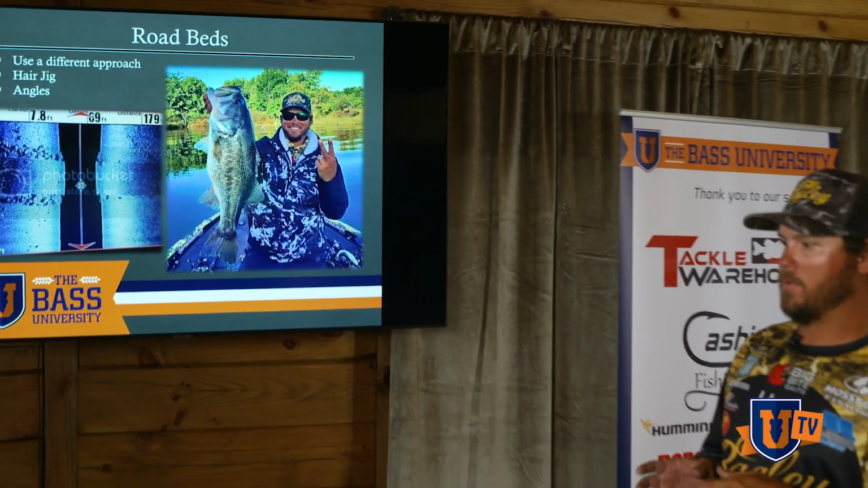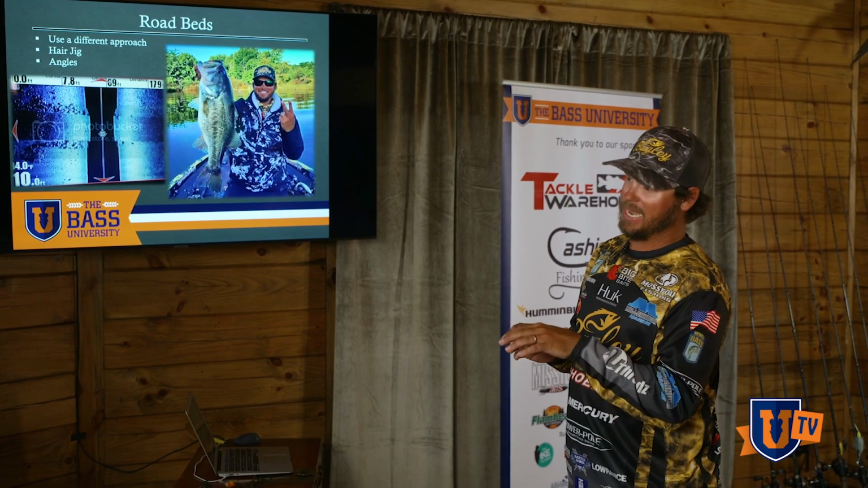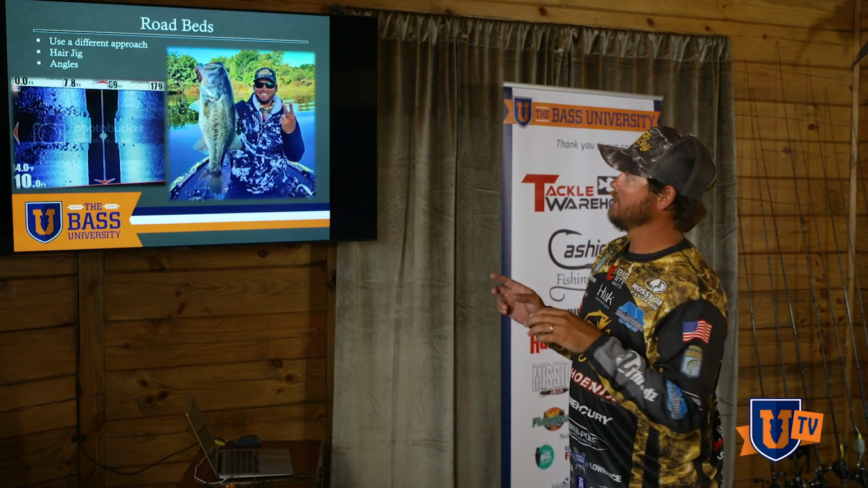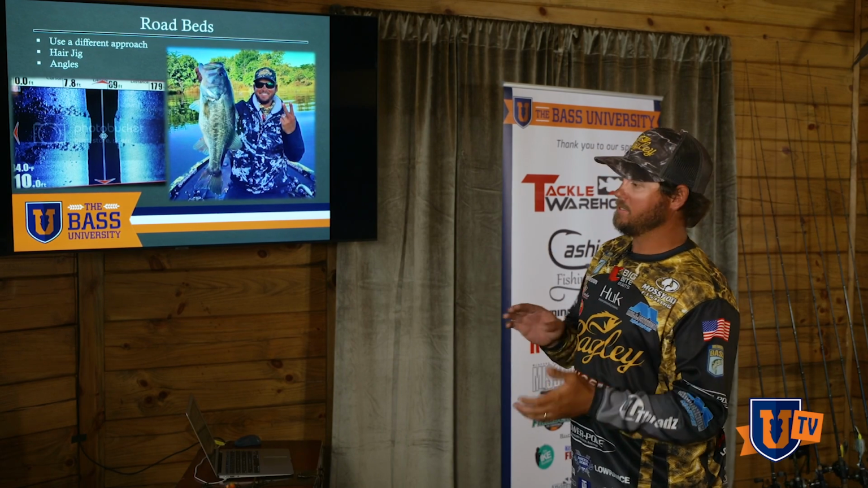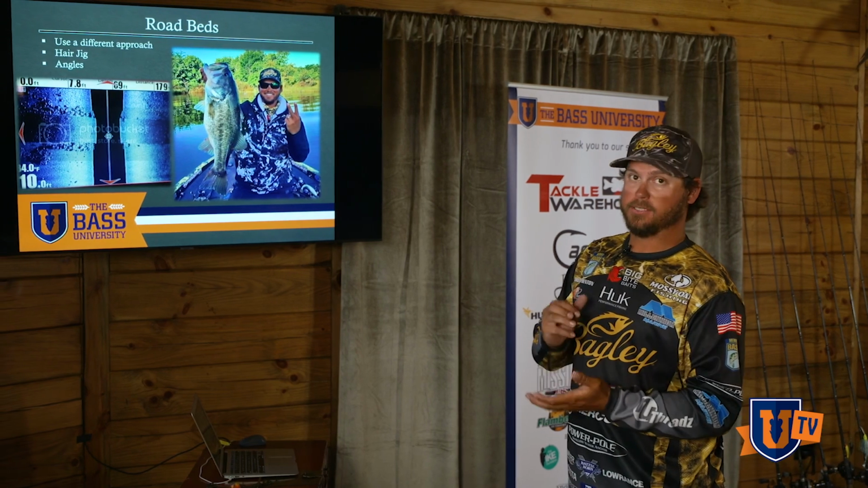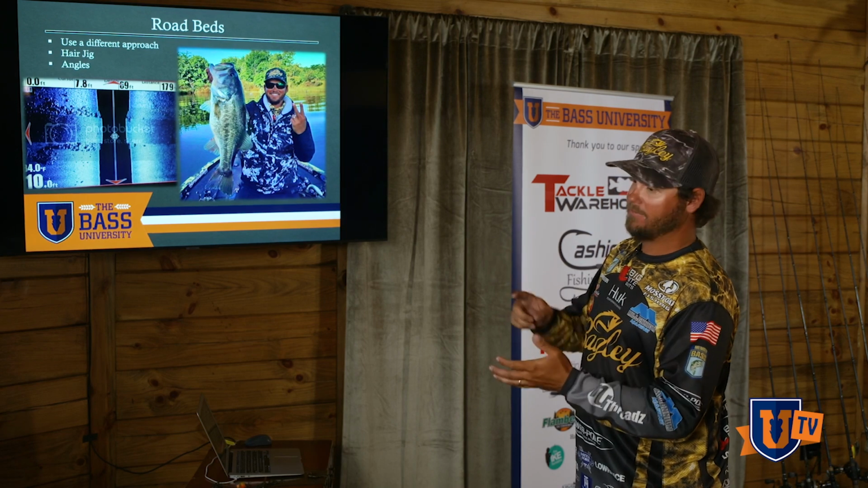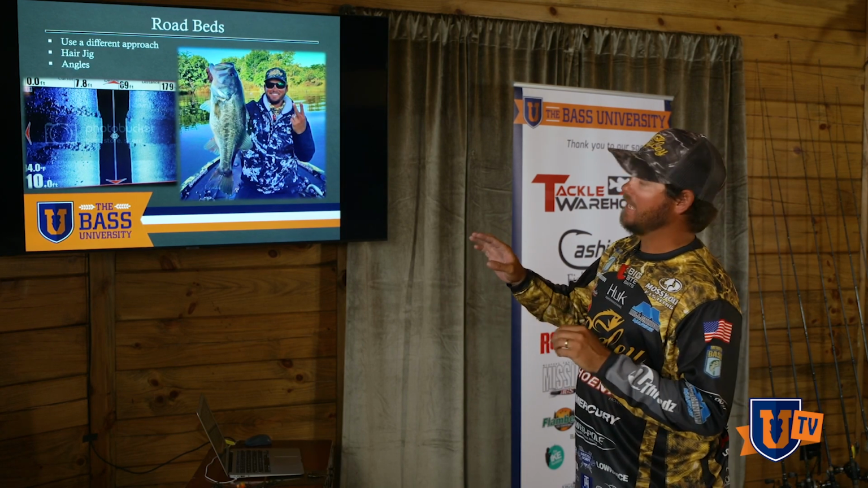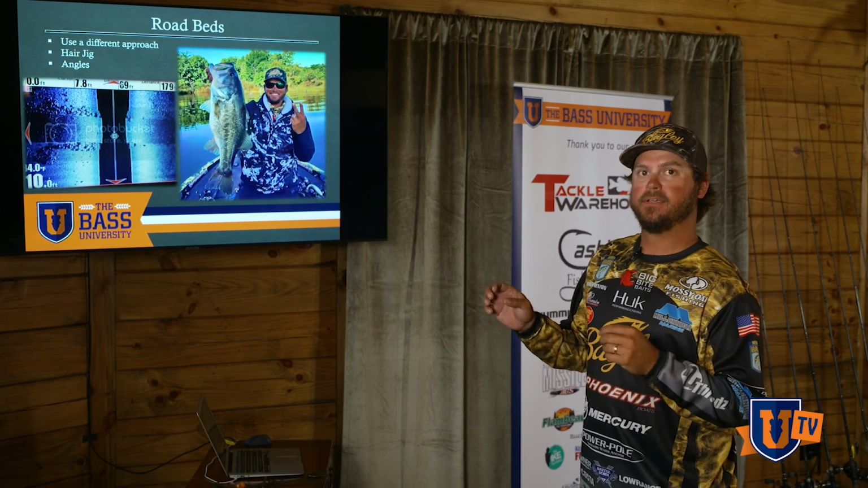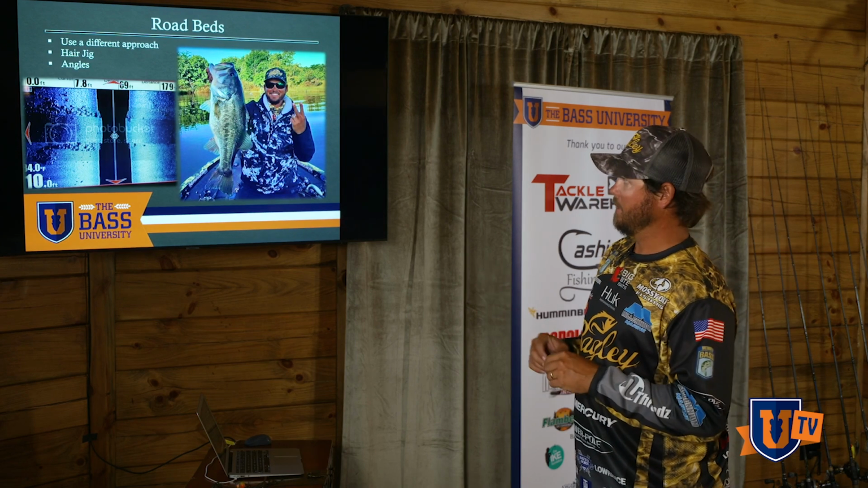And what I like about road beds is not only do fish use them to stop on going in and out, they'll use them to travel, because those hard bottom places are live bottom for shad spawns, bluegill beds, you know, all types of life, crawfish, all types of life live around these road beds, and that's the reason why they're high percentage places for bass to live and stay around, both pre-spawn and post-spawn.